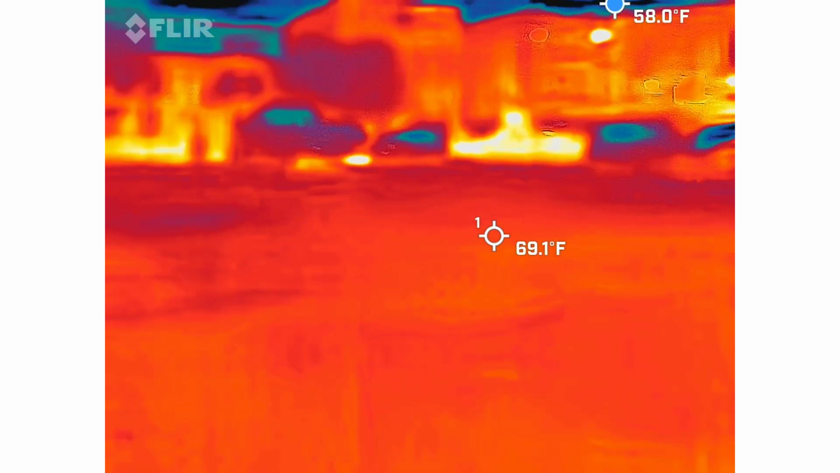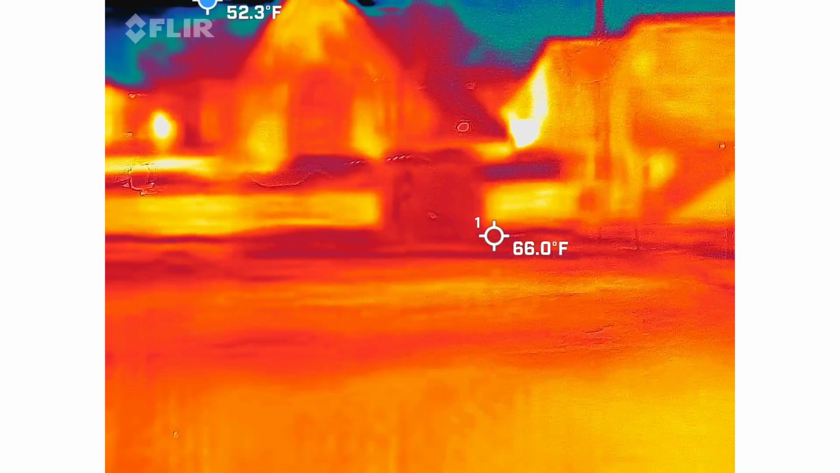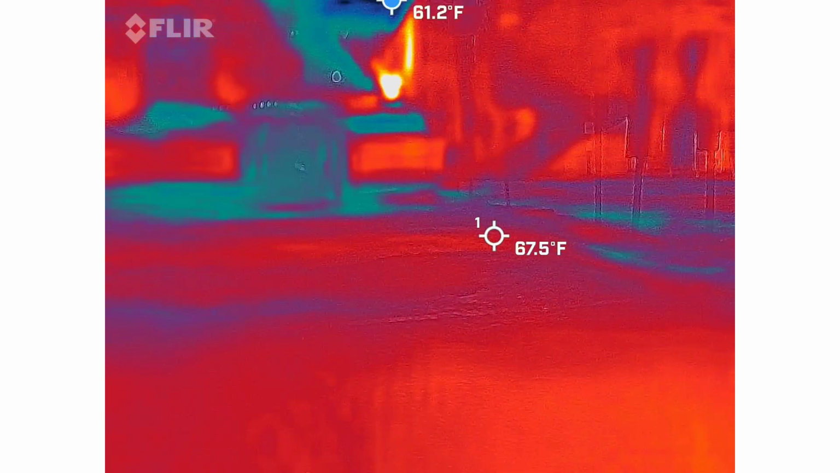Okay. You're just going to make nice, slow movements. The slower you move with that, the easier it's going to be to watch for you later. Okay.